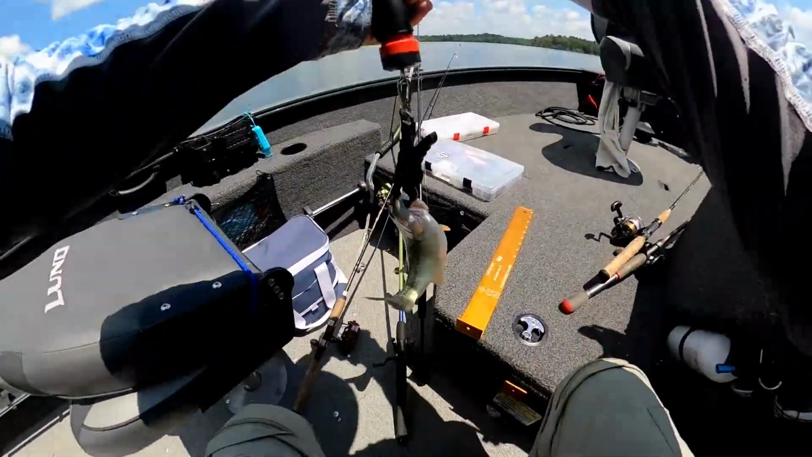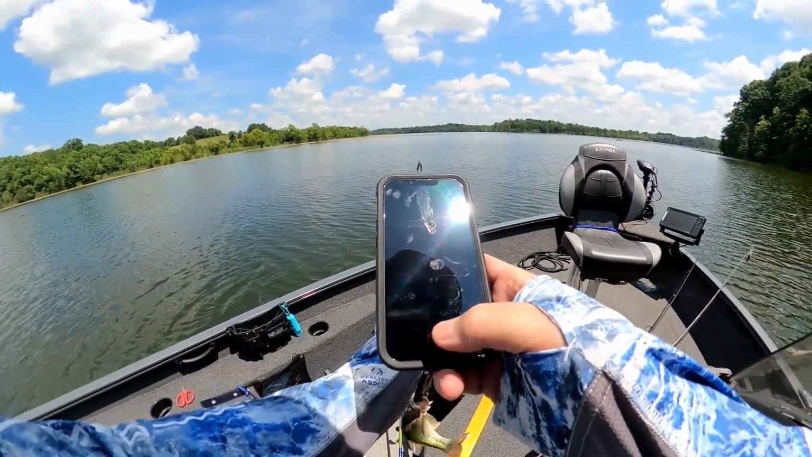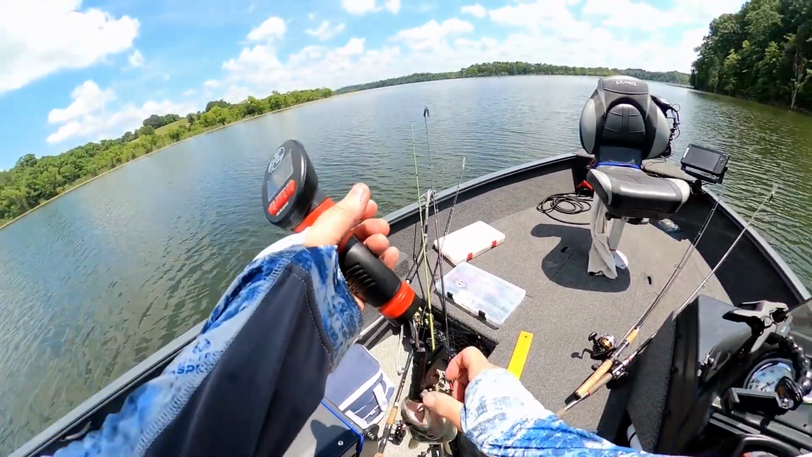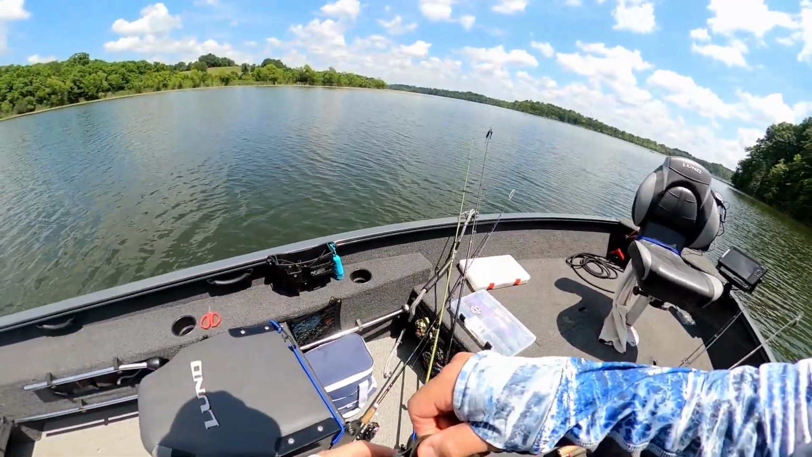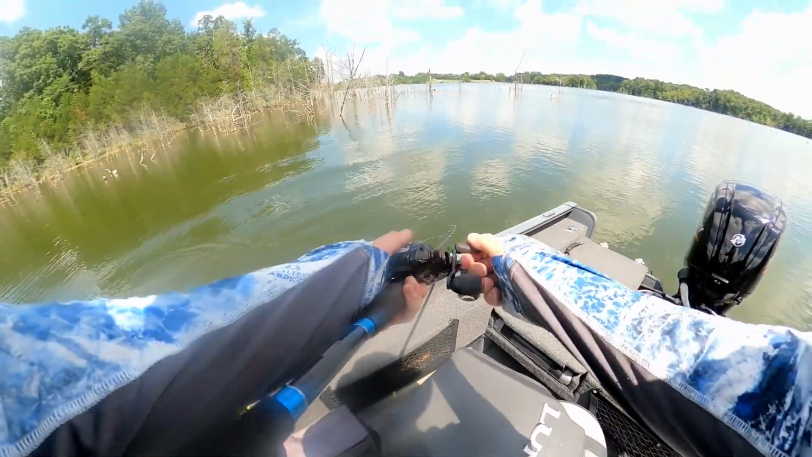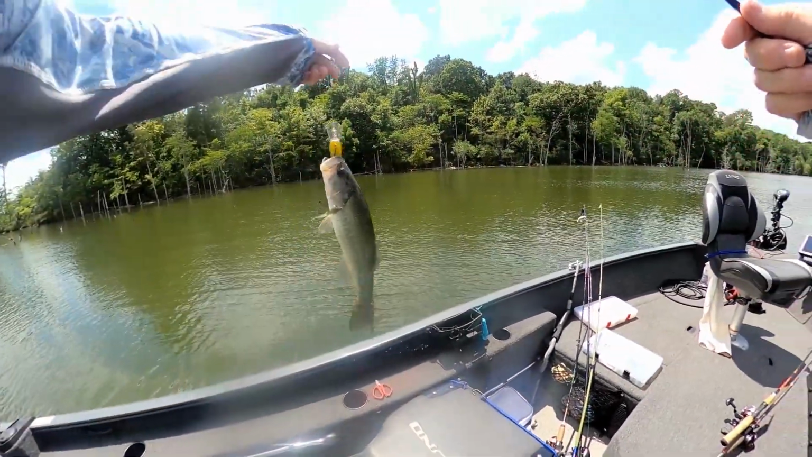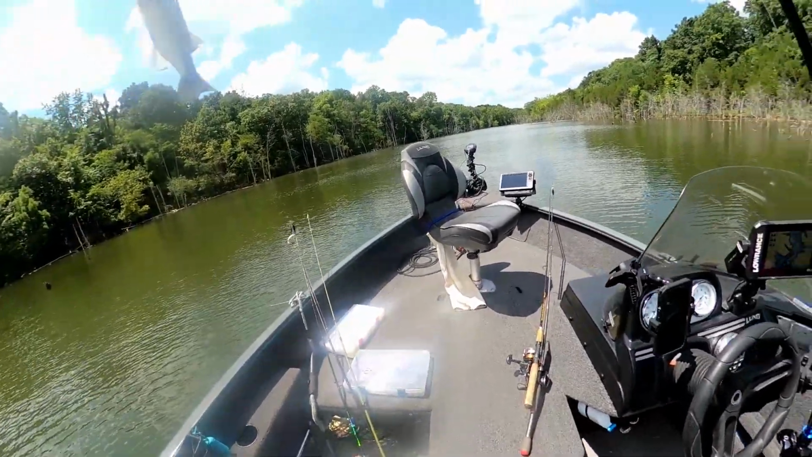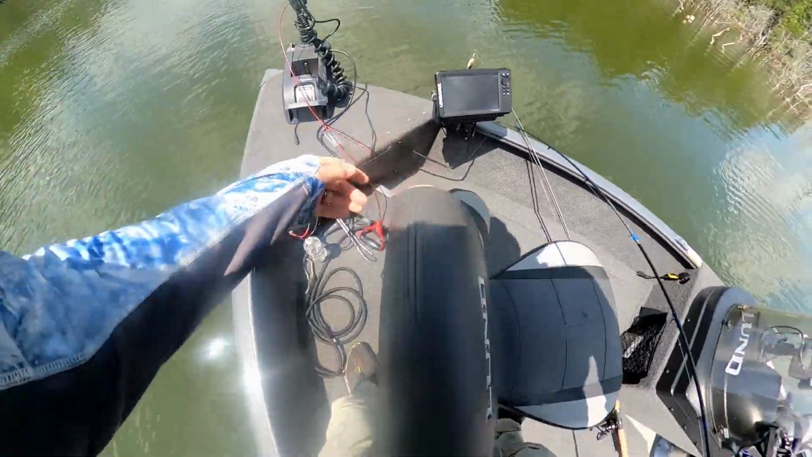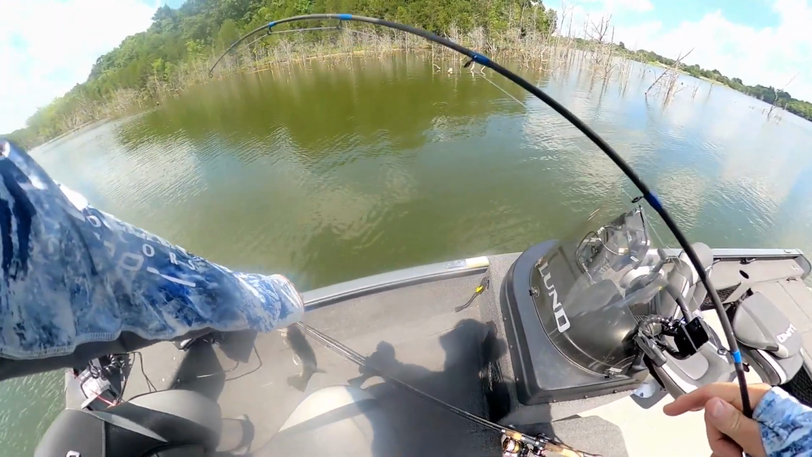Another boat flip. I gotta get spot lock. Well, he got a mouthful of that, didn't he?